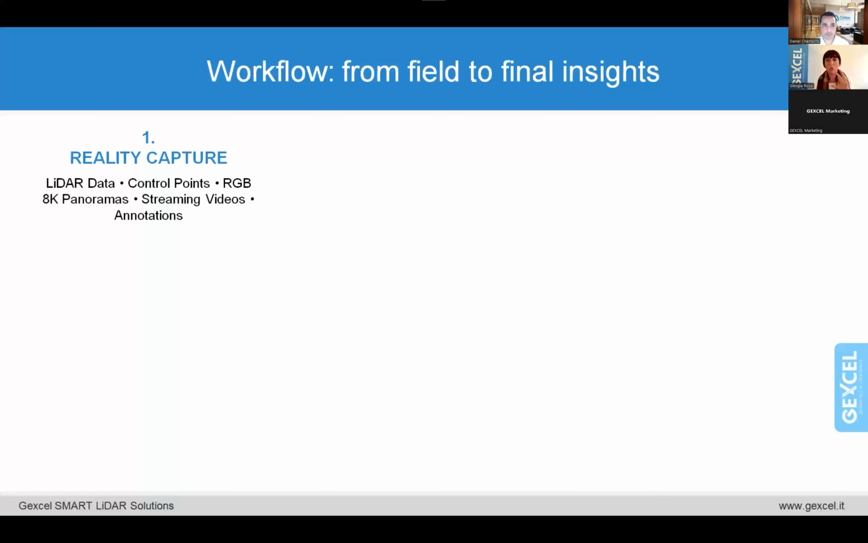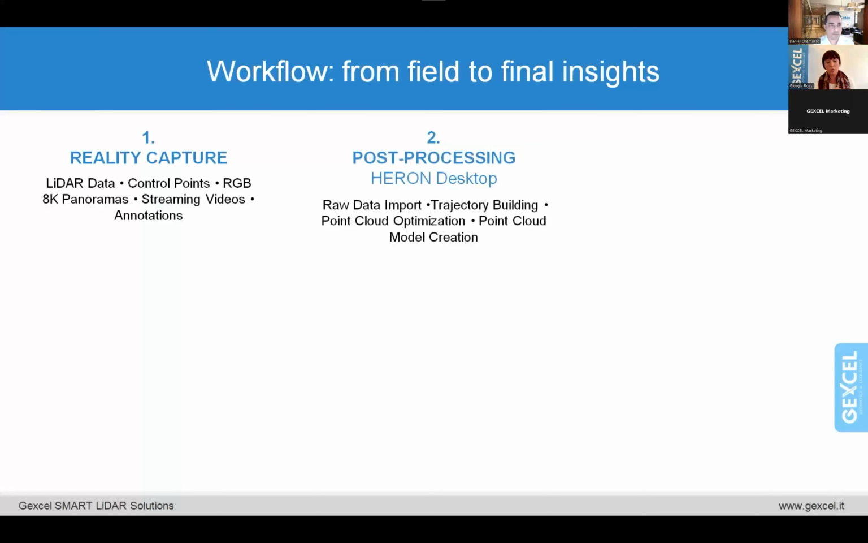So you work on site, you scan your reality, then you move to your office and you start processing the data inside the Aeron Desktop software. Aeron Desktop is the software in which you manage the Aeron raw data, point cloud. You build up the trajectory and you can optimize the trajectory. You optimize all your point cloud and then you can create your model. So all the raw data elaboration is done inside Aeron Desktop. And this is closed, a software in which you import only Aeron data.